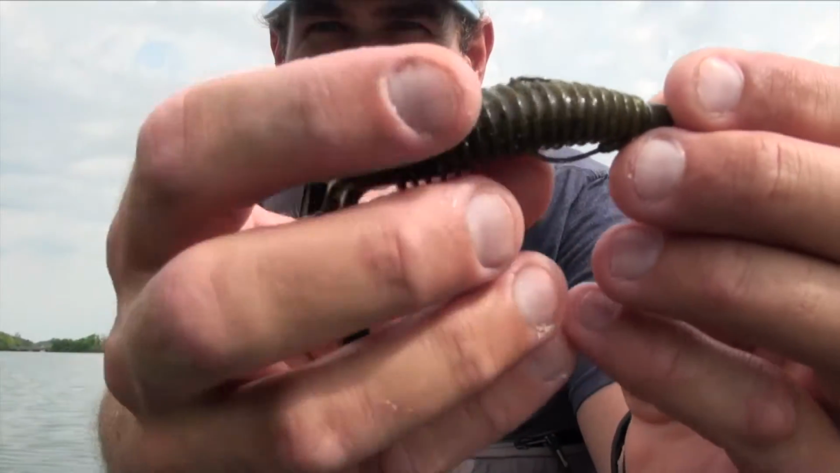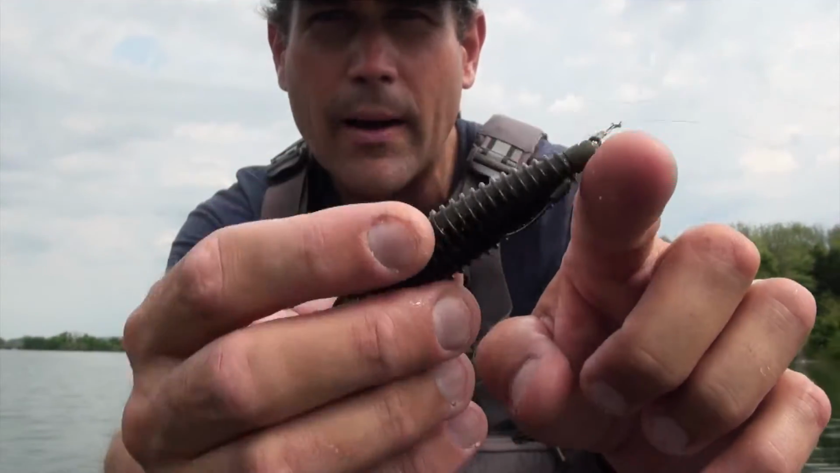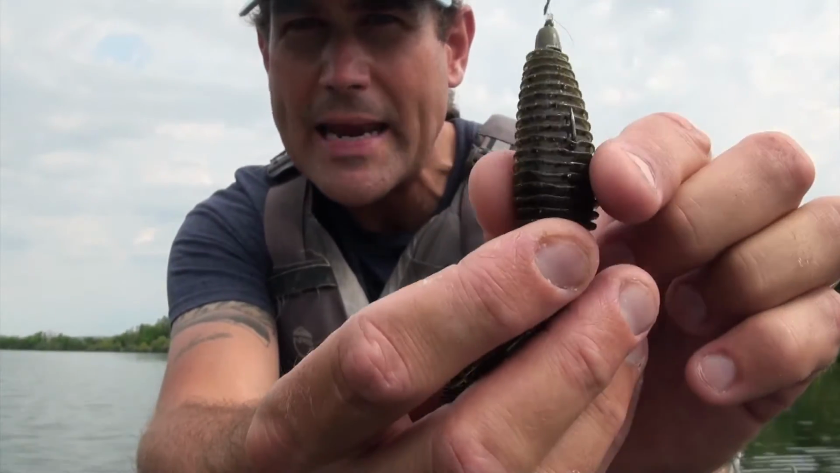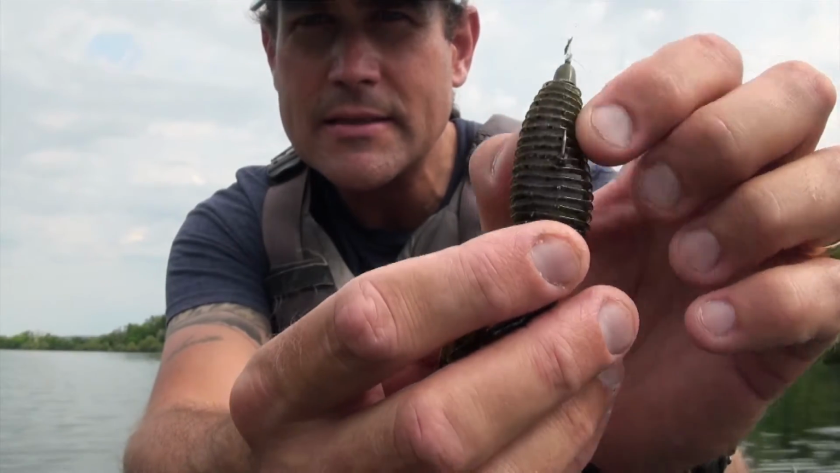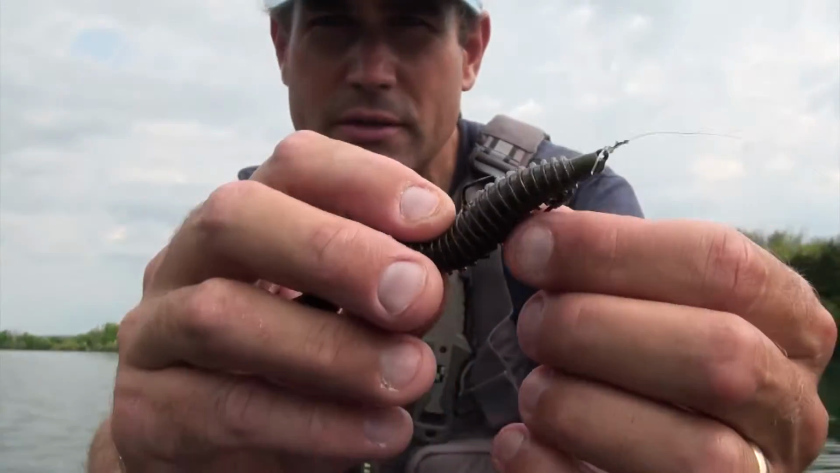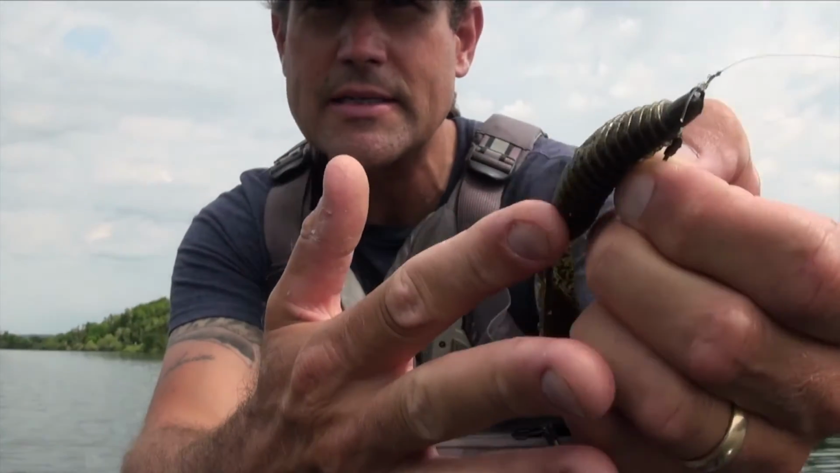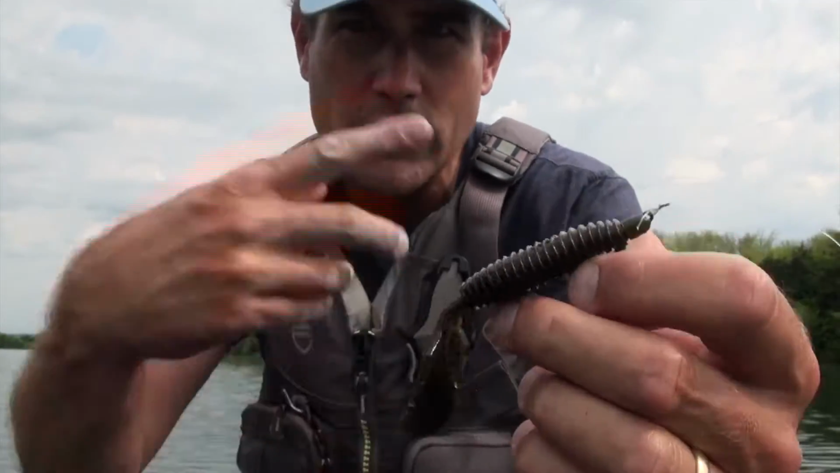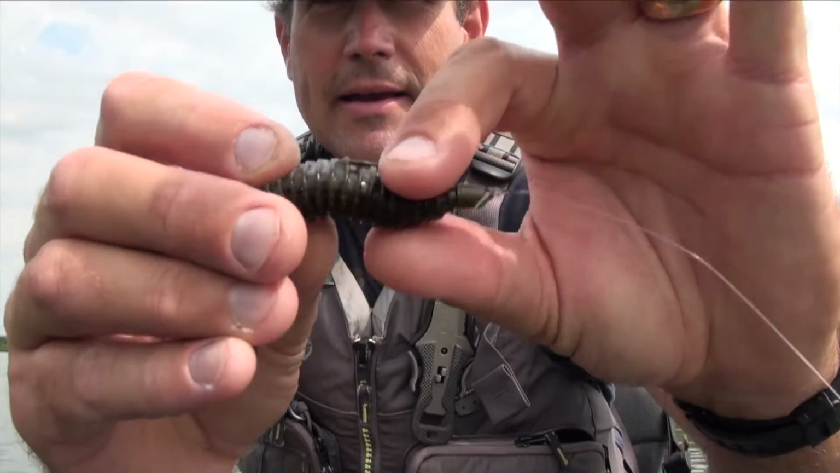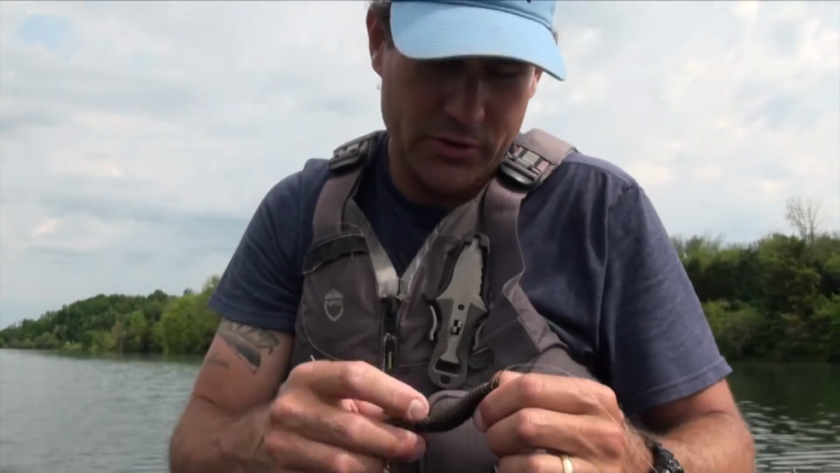And I leave that hook open, and even as it comes through branches and stuff, because this is a wider bodied bait, it doesn't expose that hook point to the brush so much. But as it rolls over sideways, it gets through brush. But when you set the hook, inside their mouth, that comes right out, and you get a very good hookup percentage.